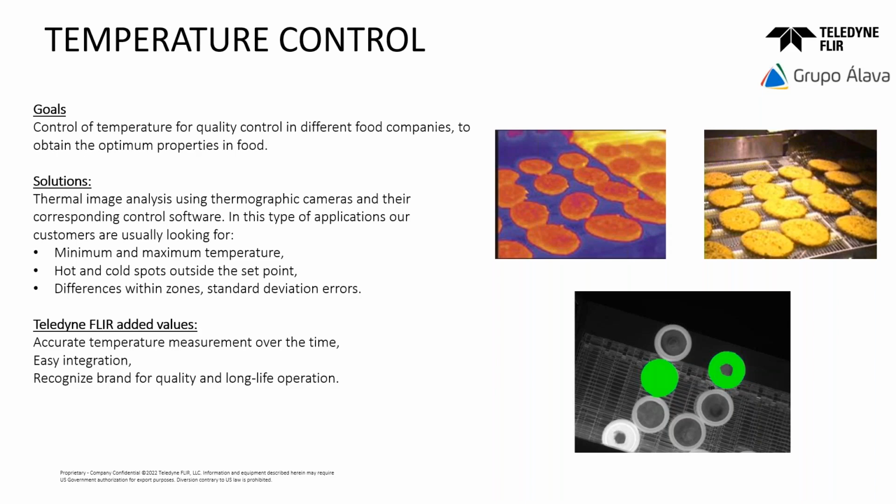It's so nice to work with FLIR in this kind of application because they have an excellent technical service and an excellent support. So when you have a problem, you need good support.